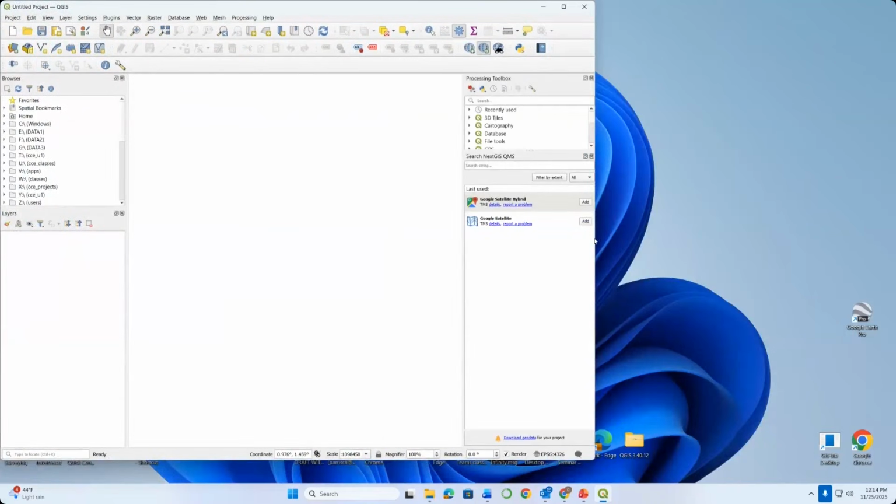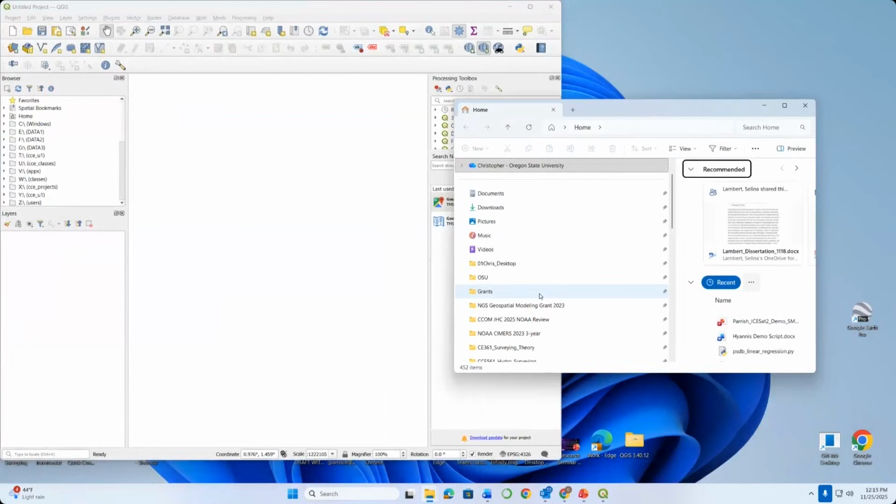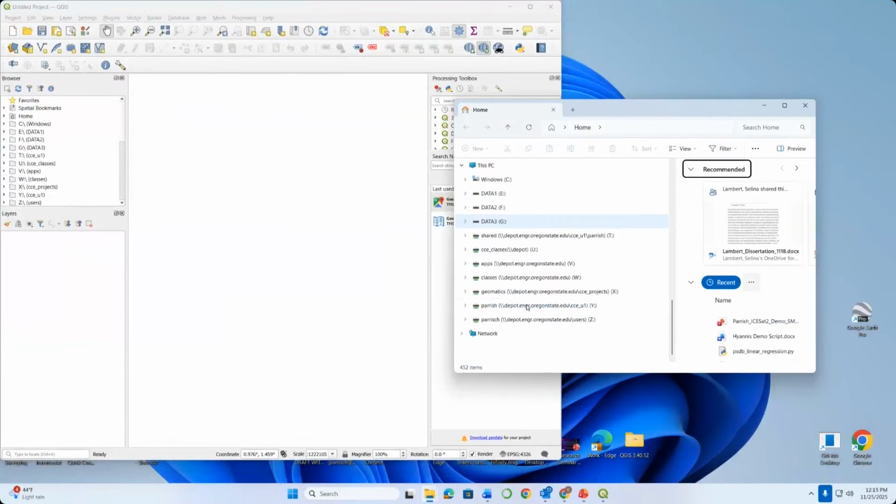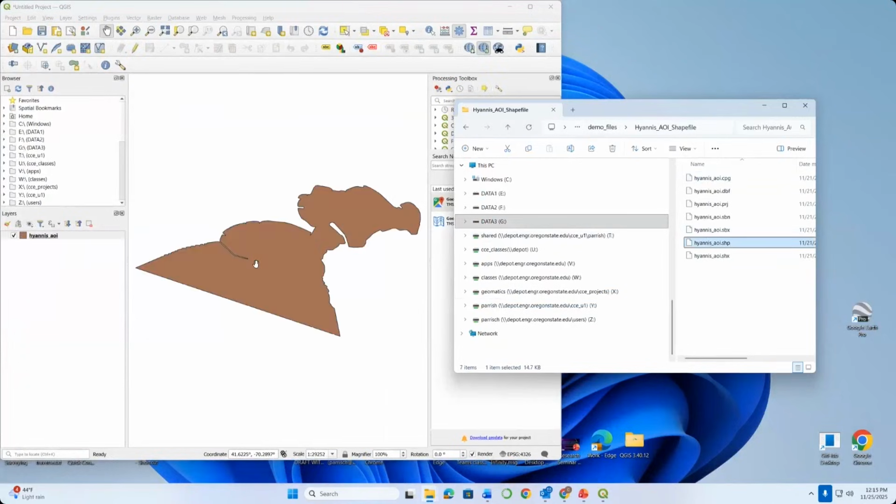At this point, I want to navigate to those files that I mentioned were on the training website. And so hopefully you had a chance to download those. If you did, some of the files that you grabbed hopefully were the ones called Hyannis AOI shapefile. And in this case, I can just drag and drop. I'm going to take the one with the extension of .shp, and I'm just going to drag and drop that right into QGIS. There you can see it opened up.